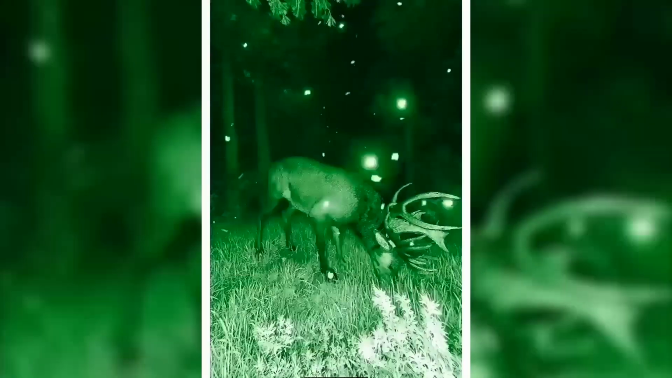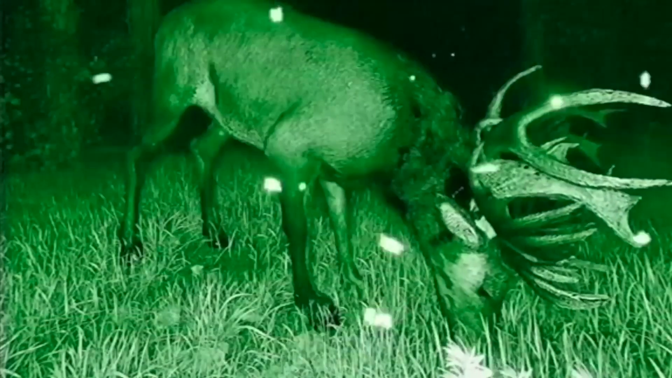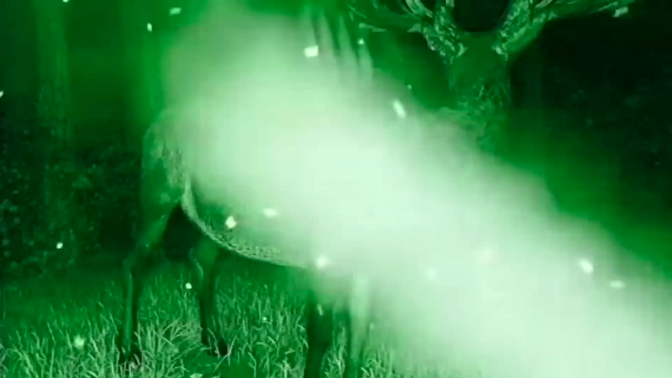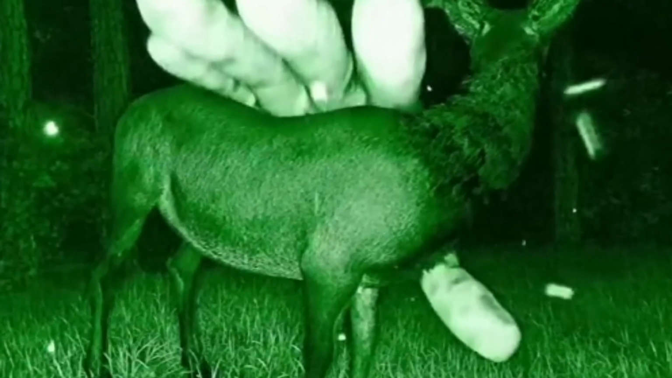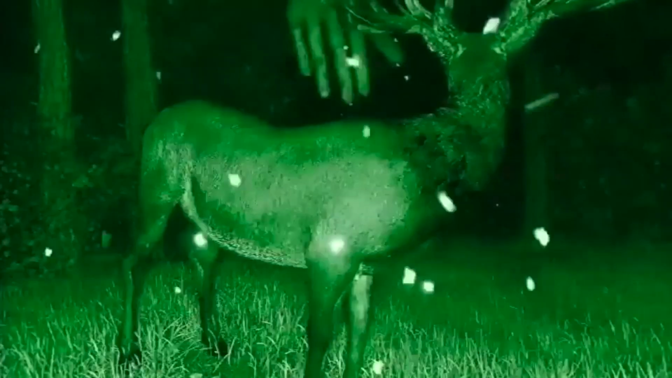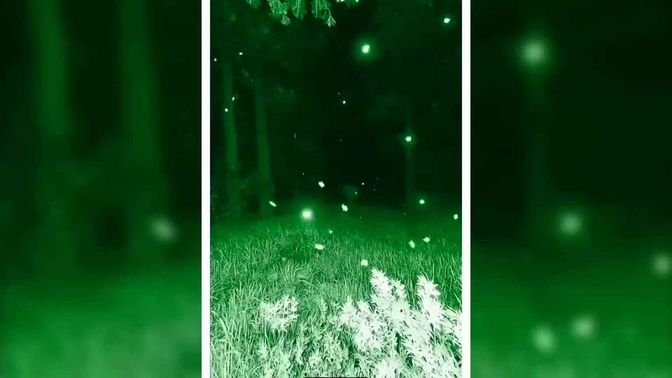The footage pans out with a haunting soundtrack of the forest, hinting at the terror that awaits. As the camera zooms in, a deer is seen peacefully grazing on the forest floor. But suddenly, a mysterious hand emerges from the darkness and creeps towards the unsuspecting deer. The hand then engulfs the deer, seemingly swallowing it whole. My heart races with fear and excitement as I witness this surreal event.